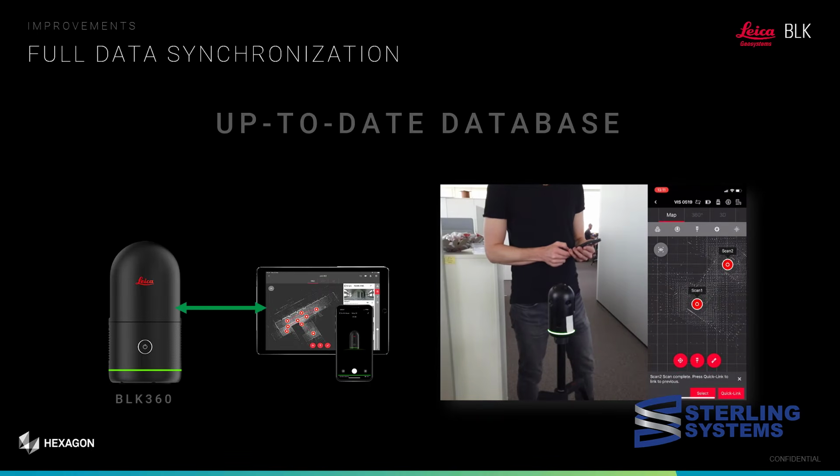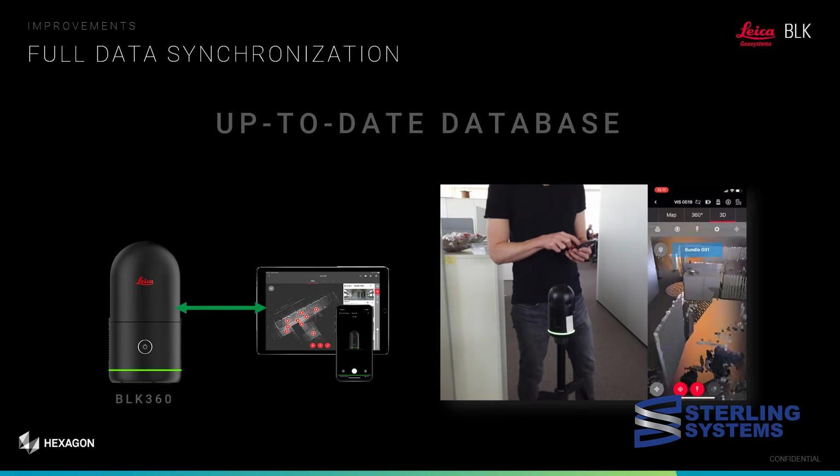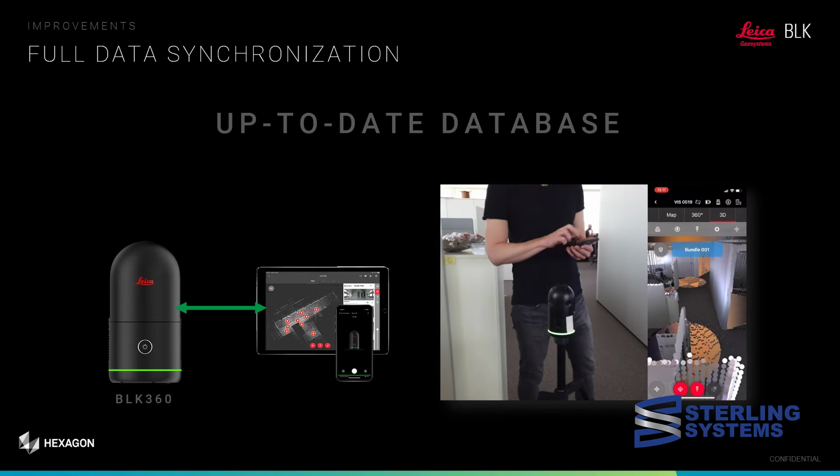So another request, the G2 scanner and Field 360 now communicate and share the same information. So any constraints that you make in Field 360 will get copied over to the scanner, and you can download either one into Register 360, whatever's most convenient.